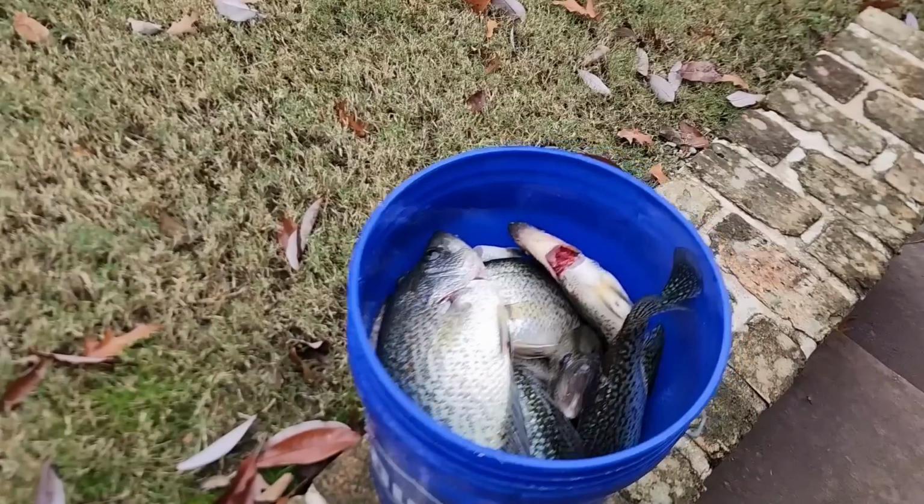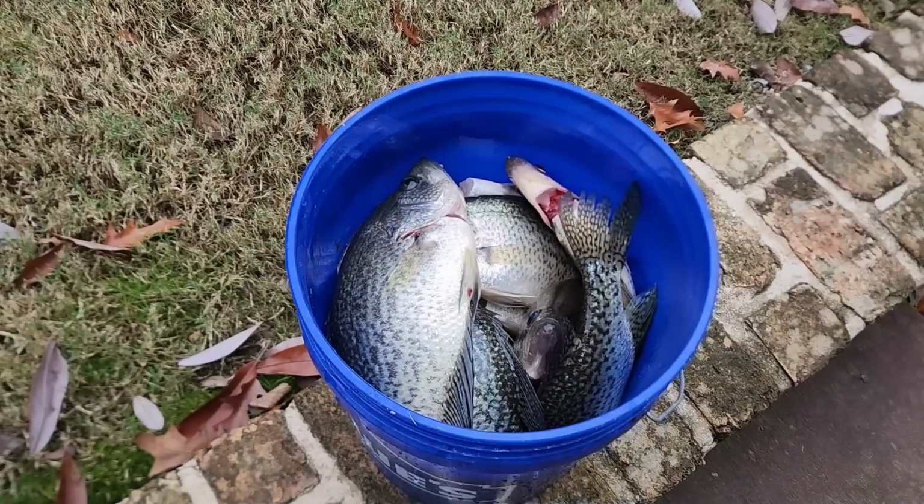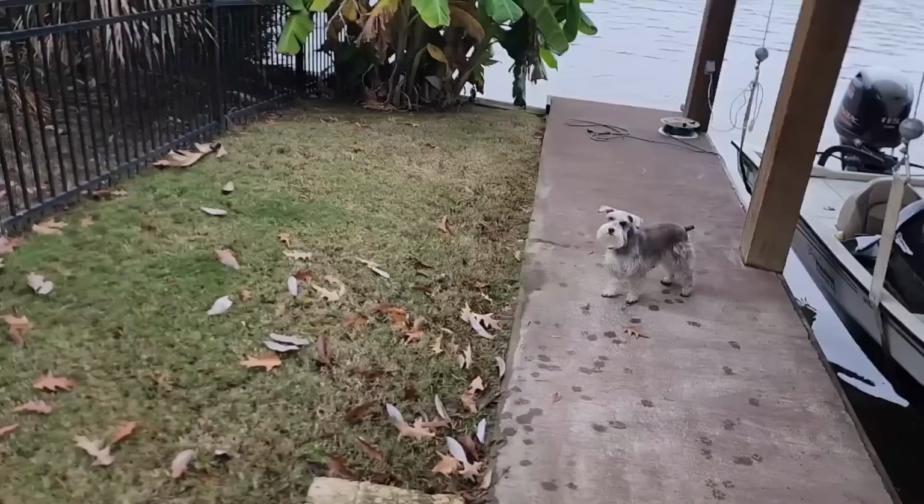Well, went out for a couple hours, kept 20, let 2 go that were over 15 inches. That's a 5-gallon bucket, almost full, 20 keepers. Got to spend some time with my stepson. Catch some fish. It was a good day.